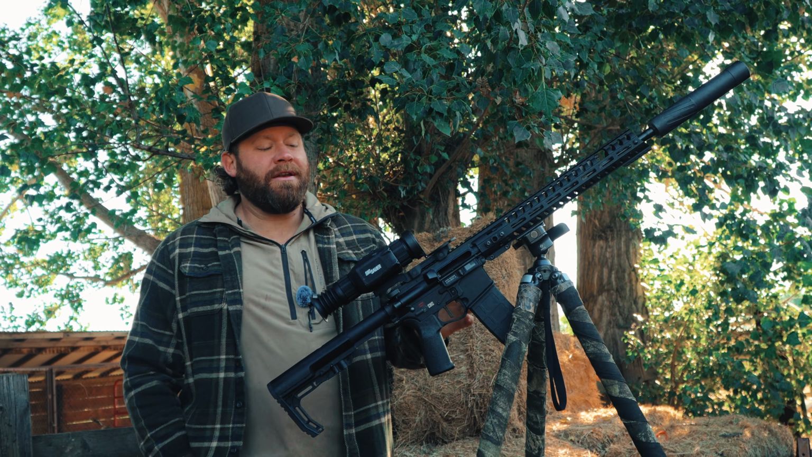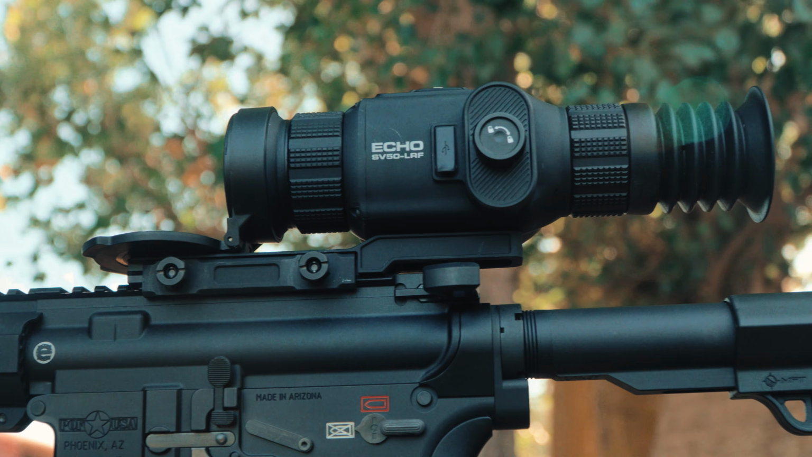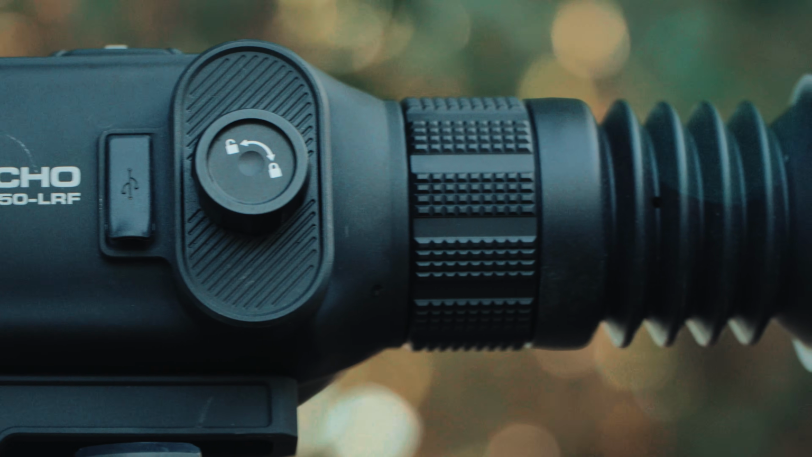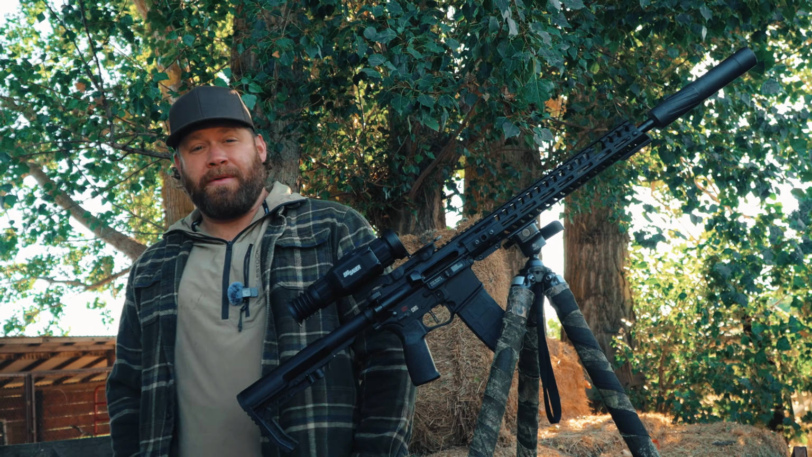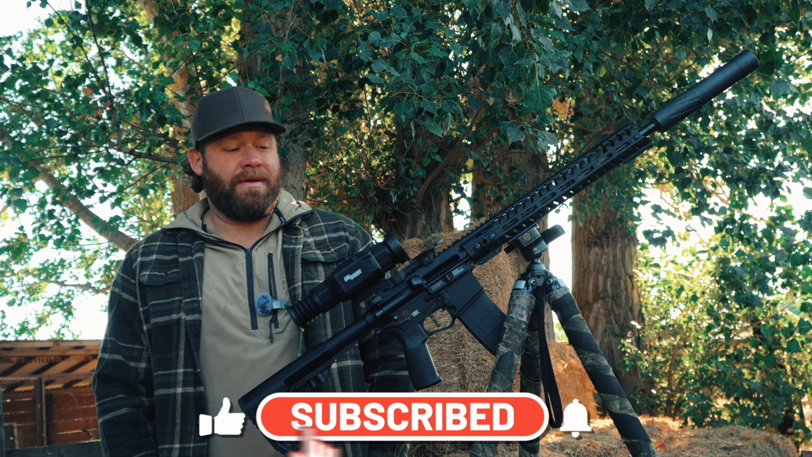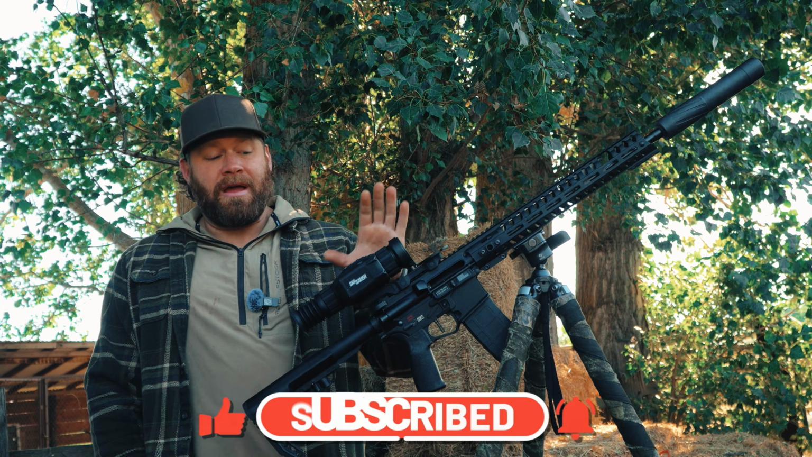So this is the brand new Sig Echo SV50-LRF. It's brand new from Sig. Now Sig introduced some thermals a few years ago. They weren't really made by them. They weren't really their software. I'm going to just go ahead and say it very honestly. Sorry if this hurts anybody's feelings, but they sucked. They were not good. They were not competitive, and I thought they were expensive for what they offered. This, however, is kind of a game changer.